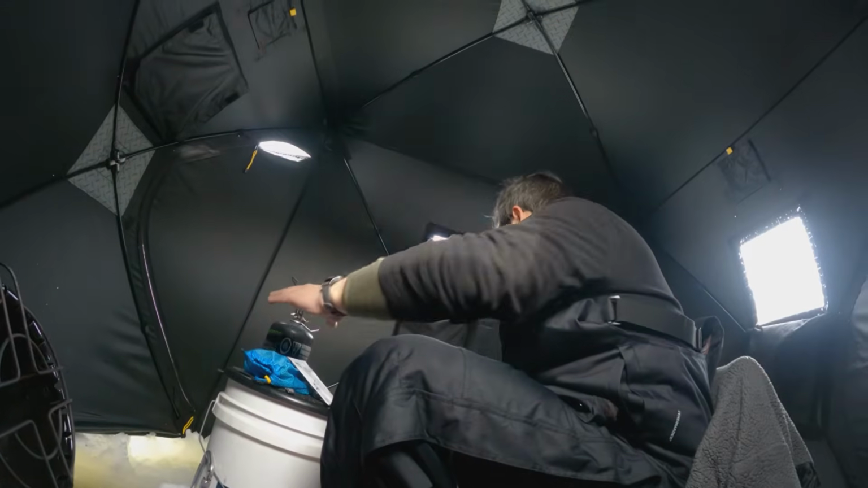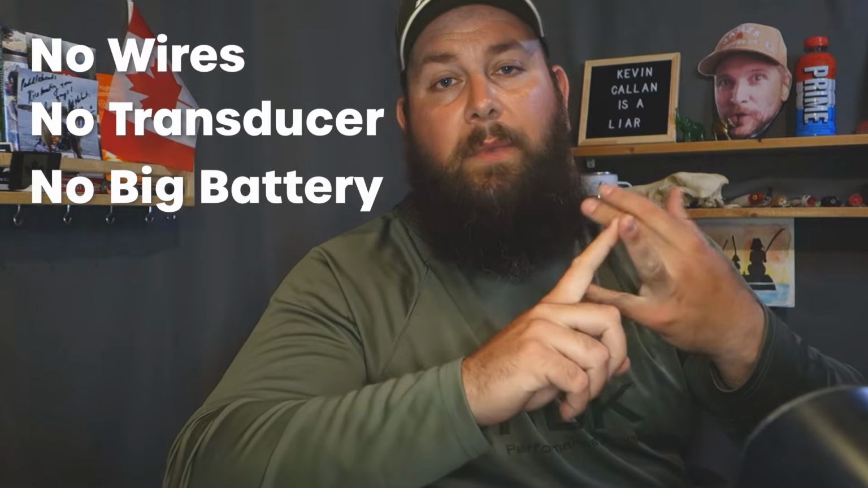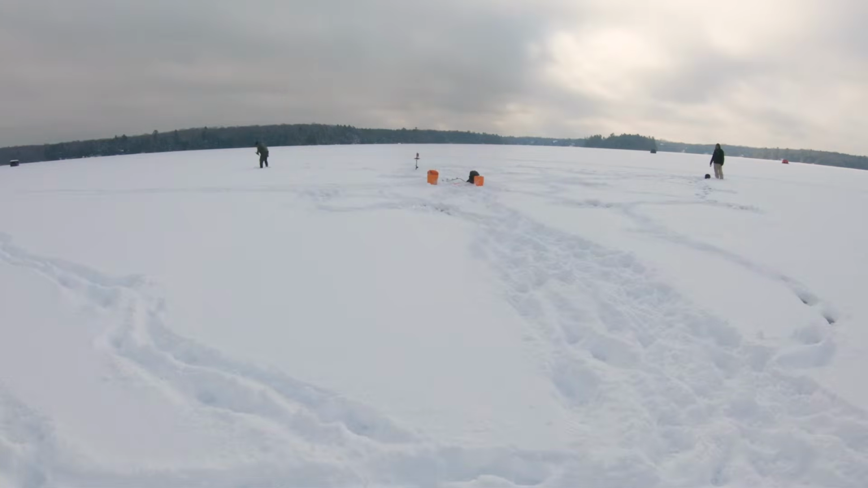The other thing is they can be charged up to 80% within an hour. So while you're making hot soup on the ice for lunch, you can plug this thing in and have a ton more battery for the rest of the day. Unlike more traditional sonar units, this thing has no wires, it has no transducer, it has no big battery to carry around, so it makes hopping from one hole to the next super easy. You drill your hole, drop the Deeper in, get your reading, put it in your pocket, move to the next hole.